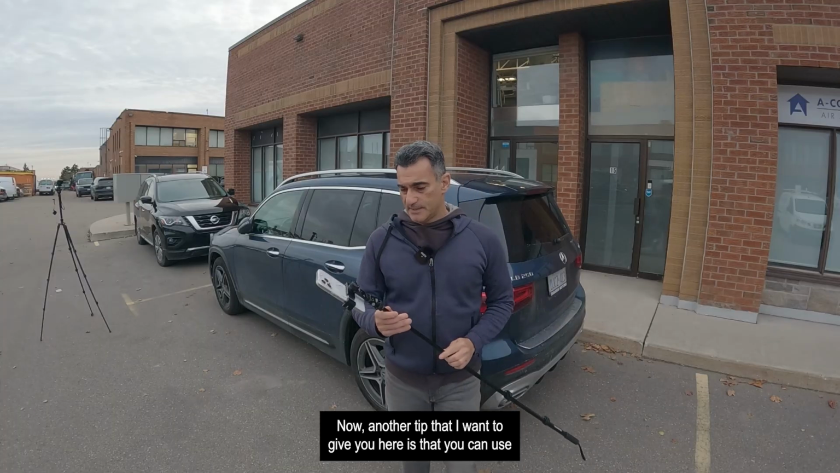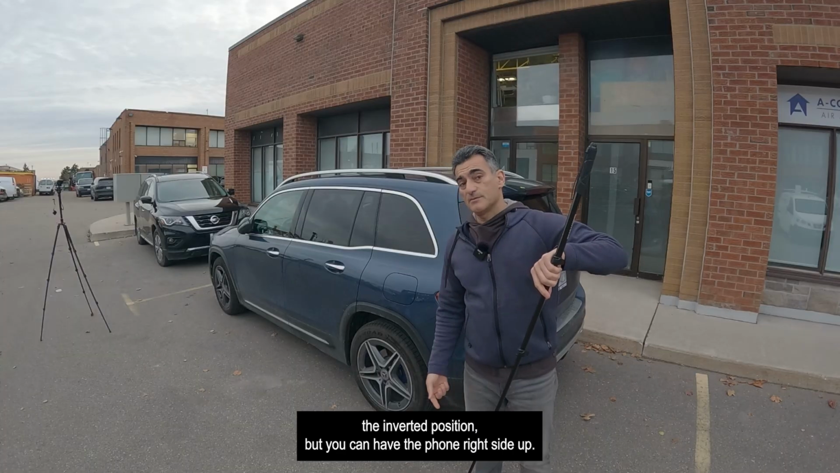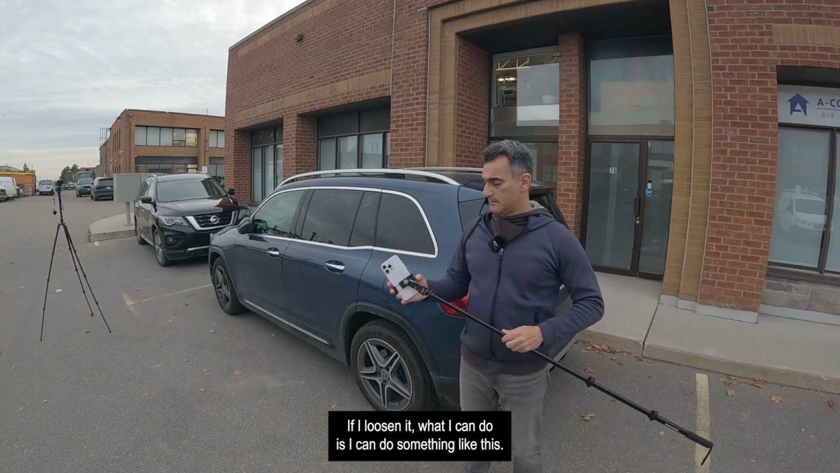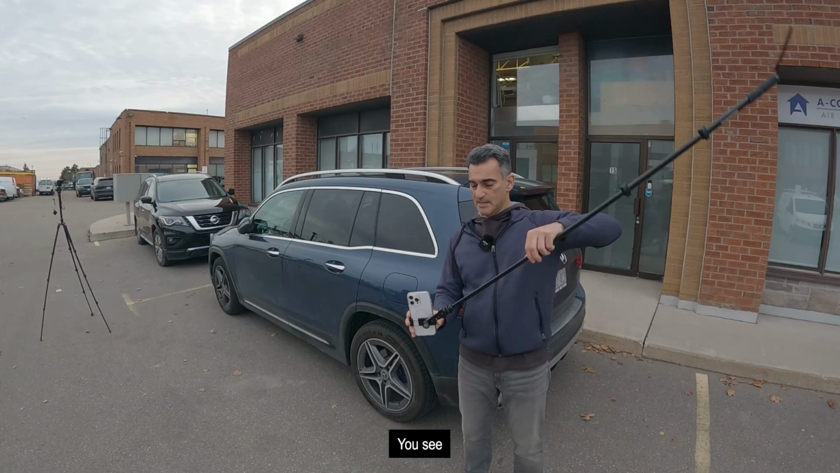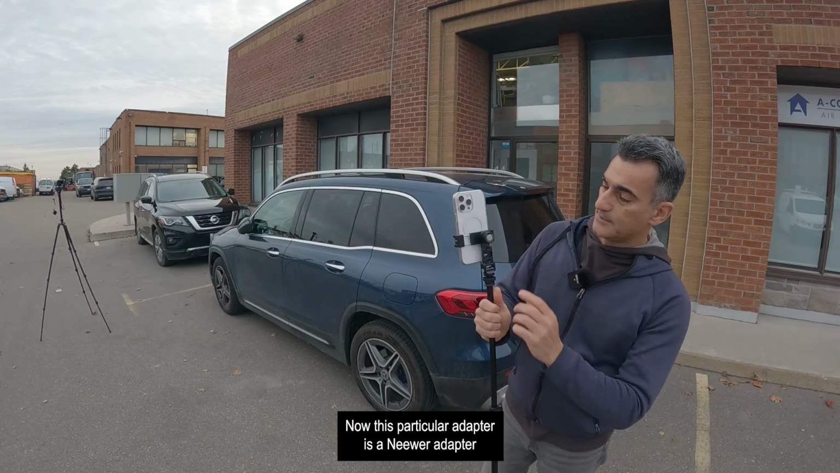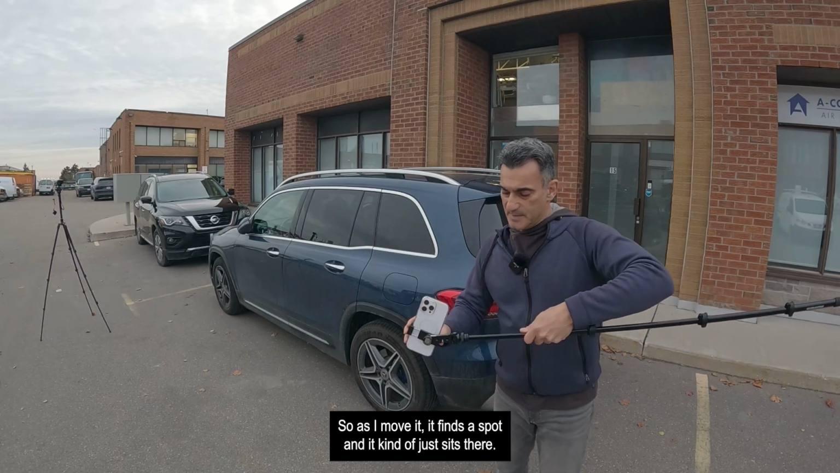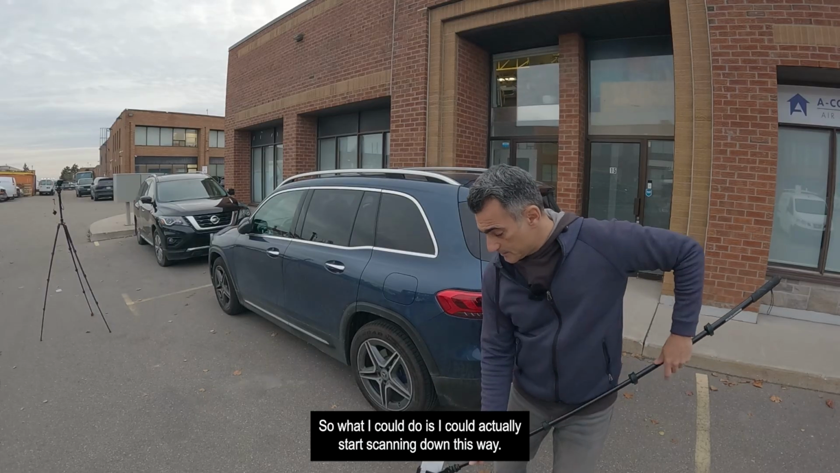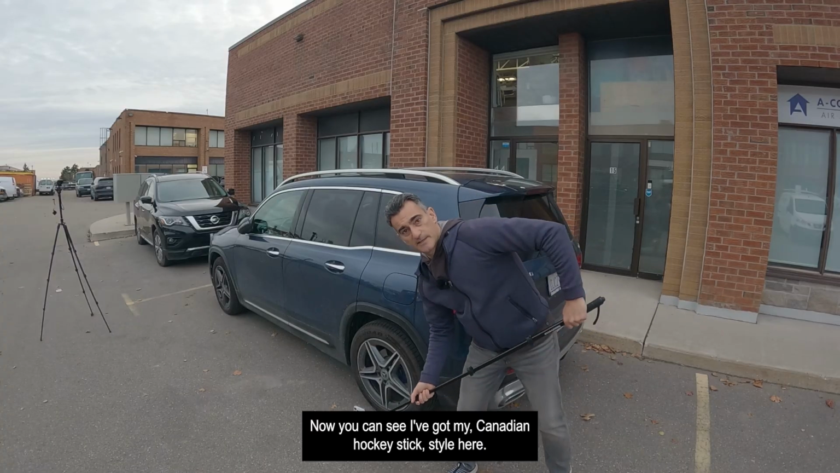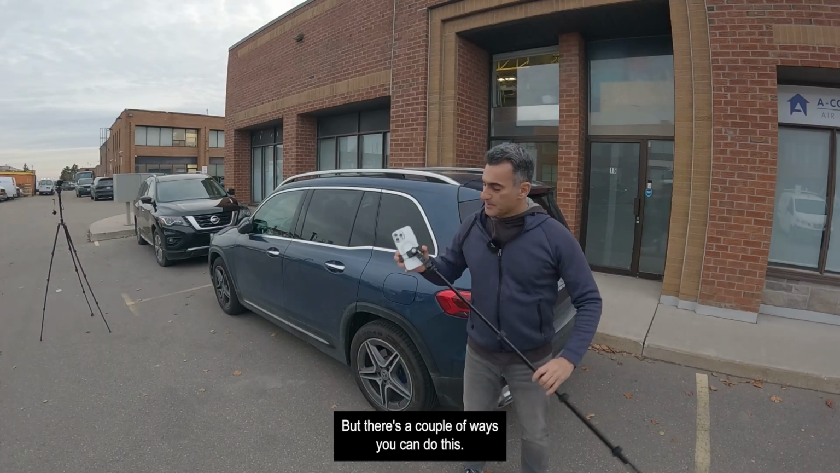Now, another tip that I want to give you is that you can use the inverted position, but have the phone right side up. Let me explain. This particular adapter, if I loosen it, I can move the selfie stick into different positions. This is a newer adapter, and it has some preset positions. As I move it, it finds a spot and just sits there. So I could actually start scanning down this way. You can see I've got my Canadian hockey stick style here, so no slap shots, or you're going to lose your phone. But there's a couple of ways you can do this.